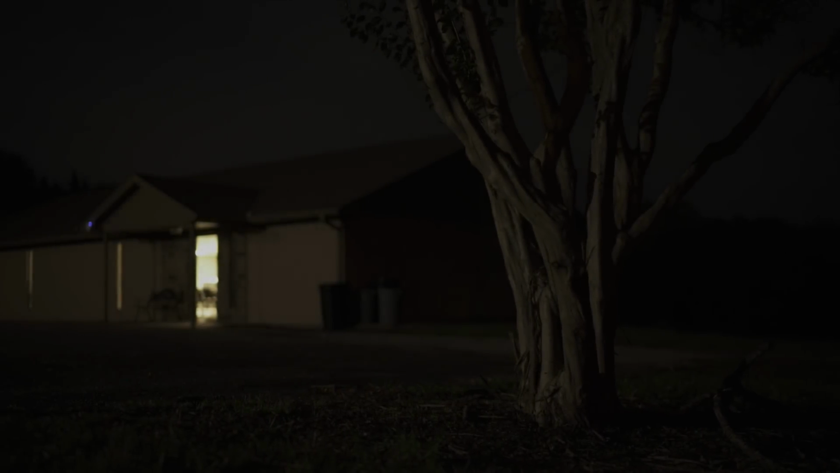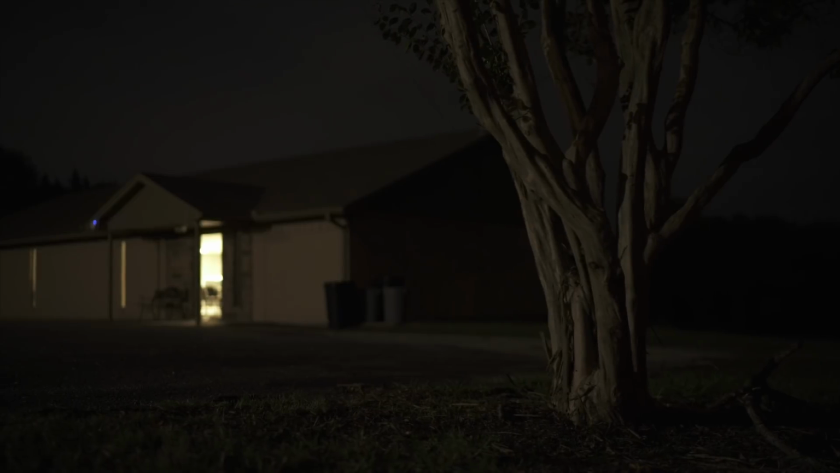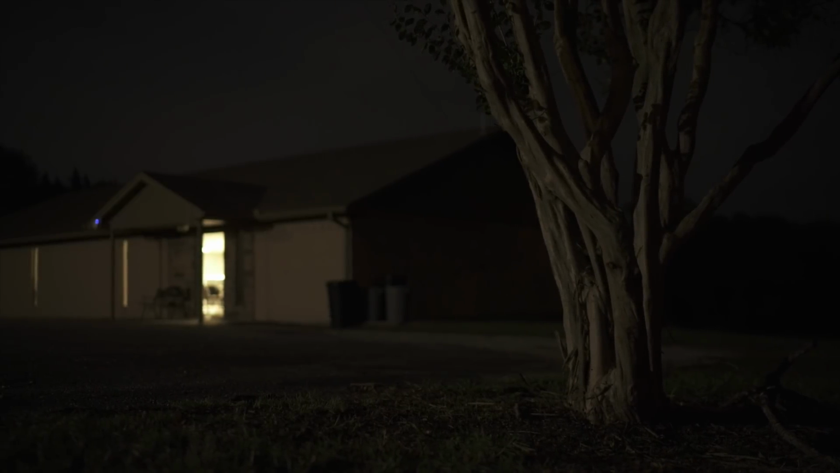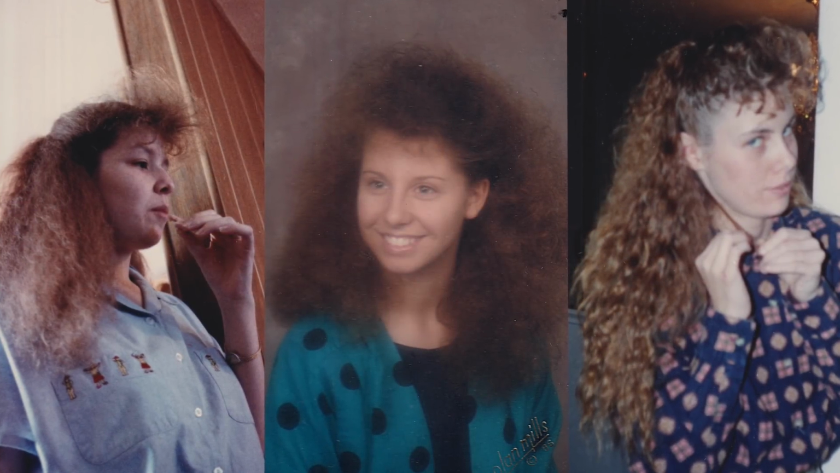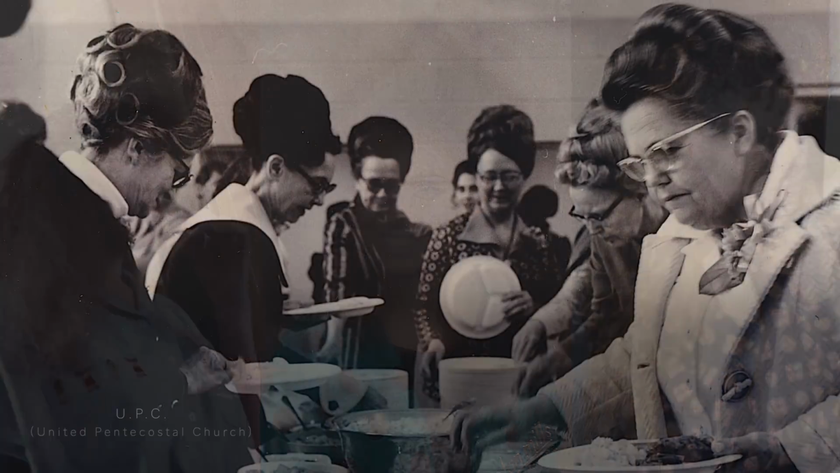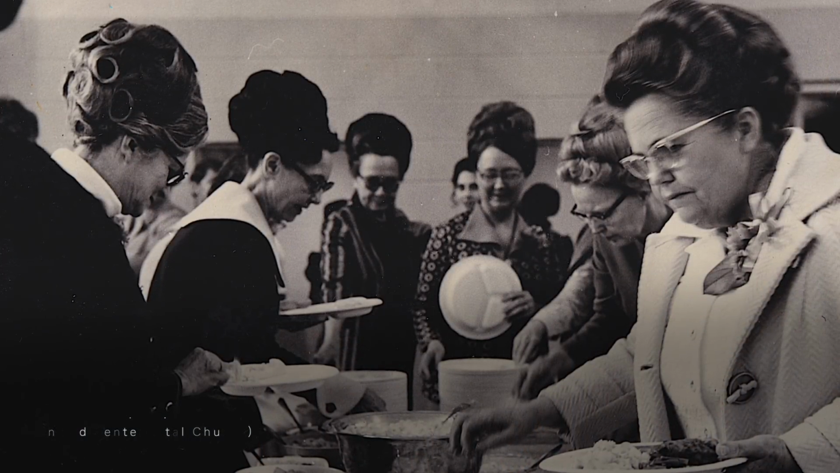It all started back in 1987 in a place at the time we called the Fellowship Hall. I'm not sure what they call it these days, but back then it was a place where fellow church members could spend time with one another after services for food and just good times. I can remember it like it was yesterday. There was lots and lots of hair. See, the church I was raised in was Pentecostal, and for those of you who've ever experienced a UPC church, you fully understand what I mean when I say hair.